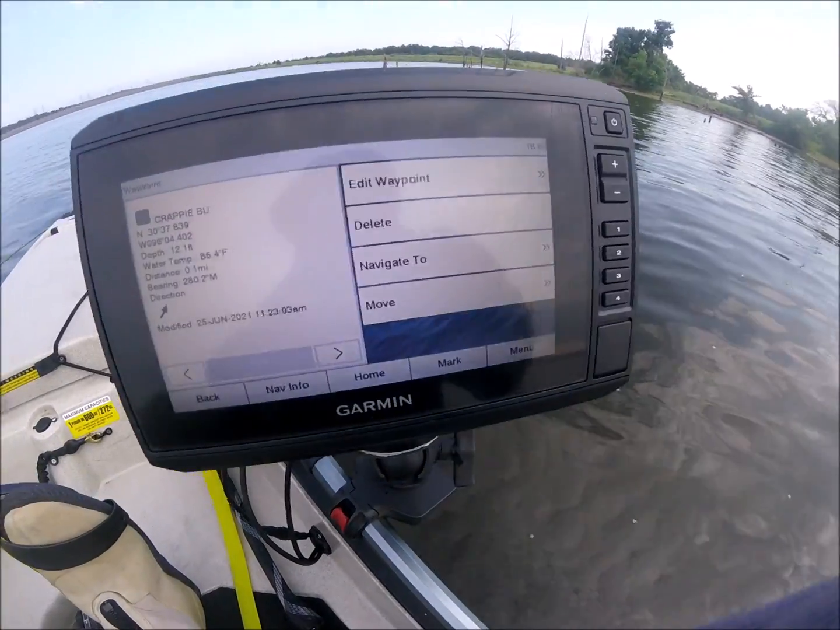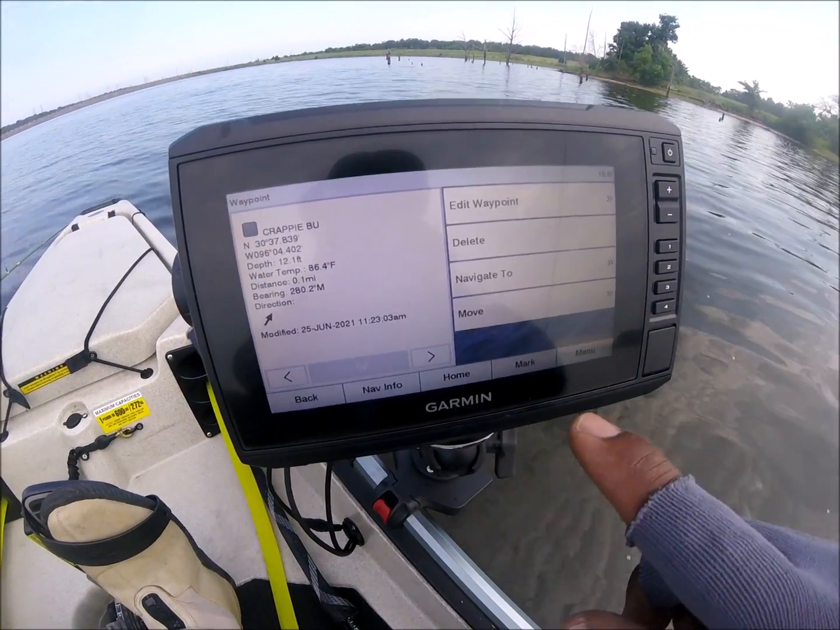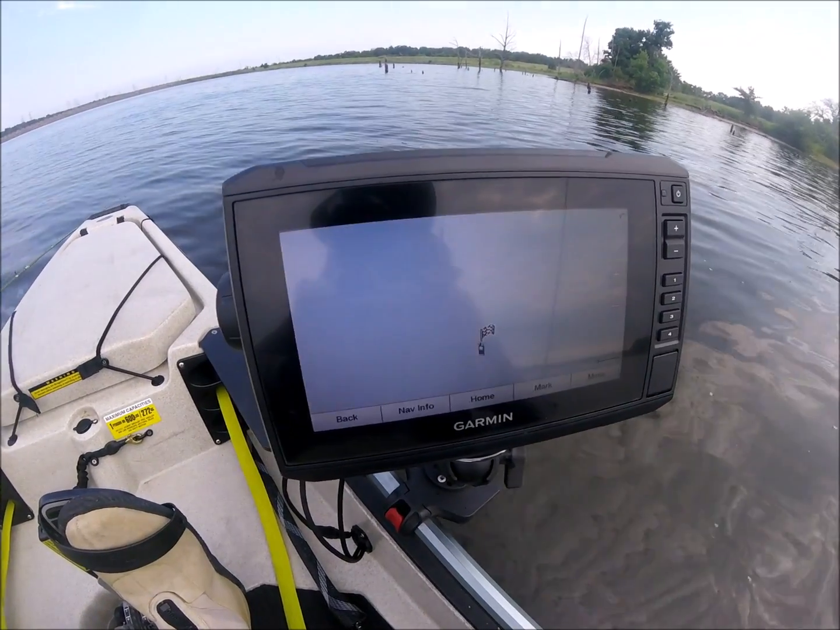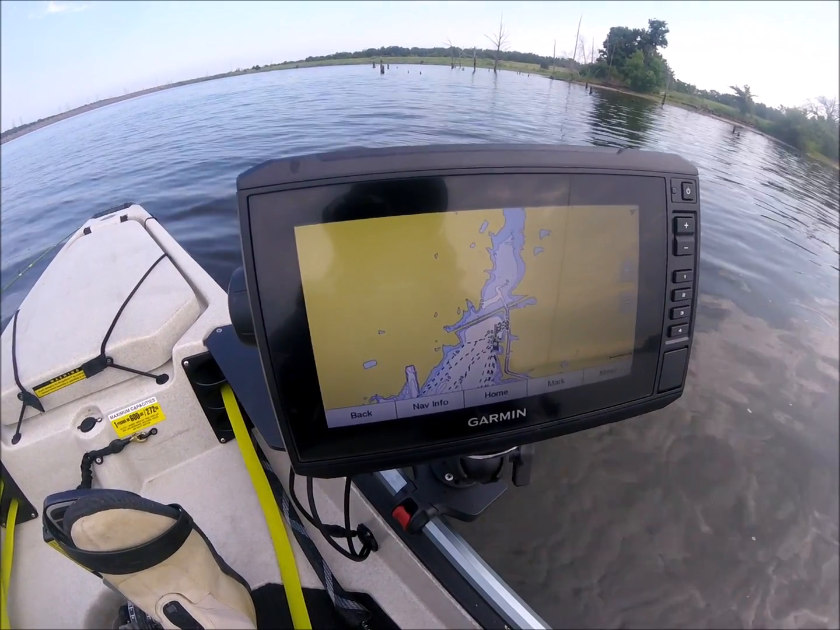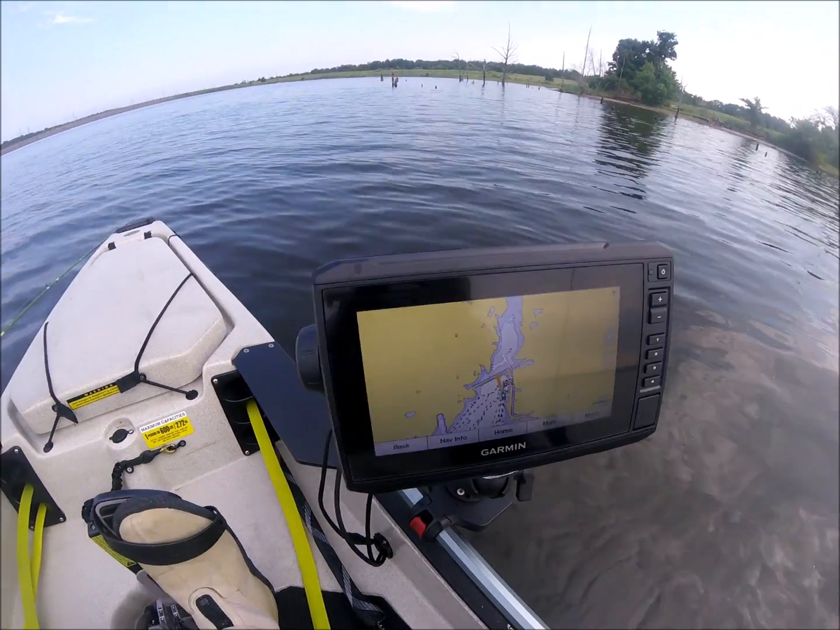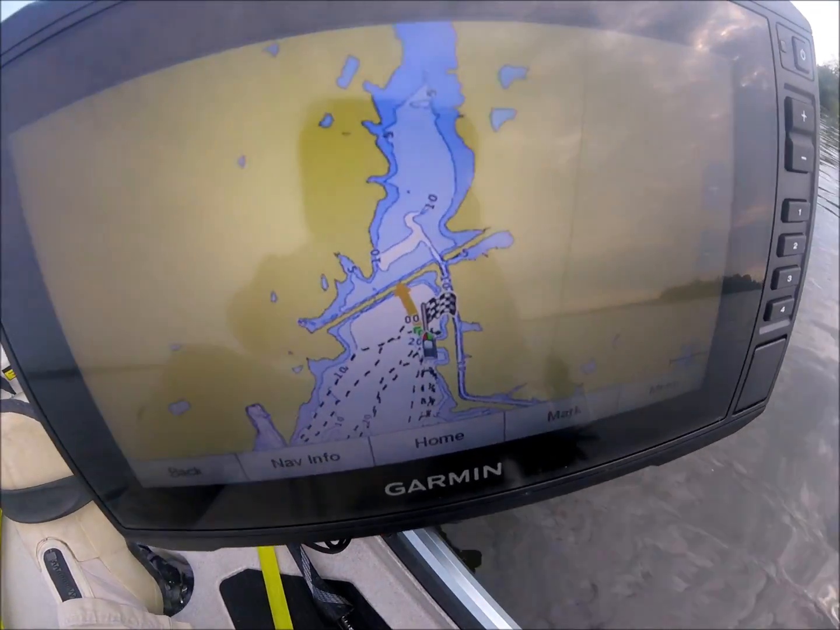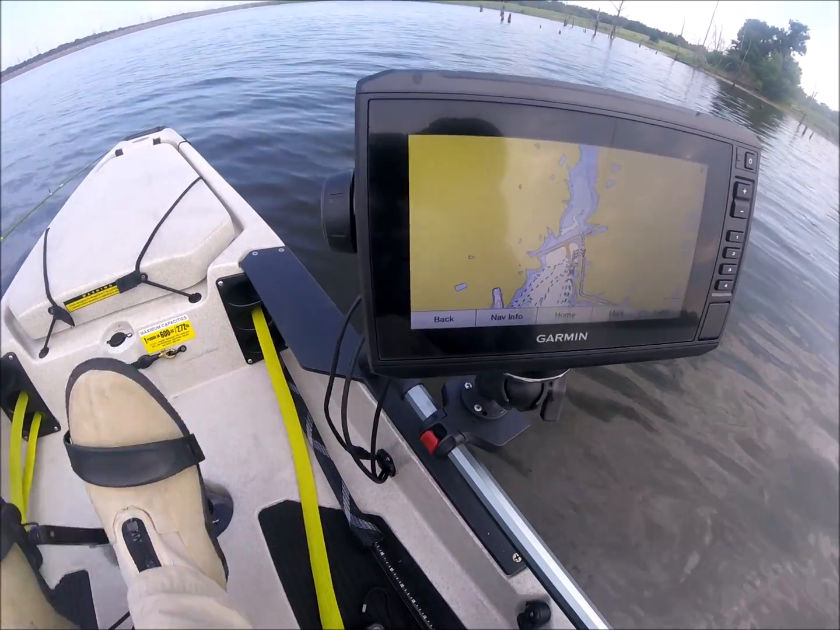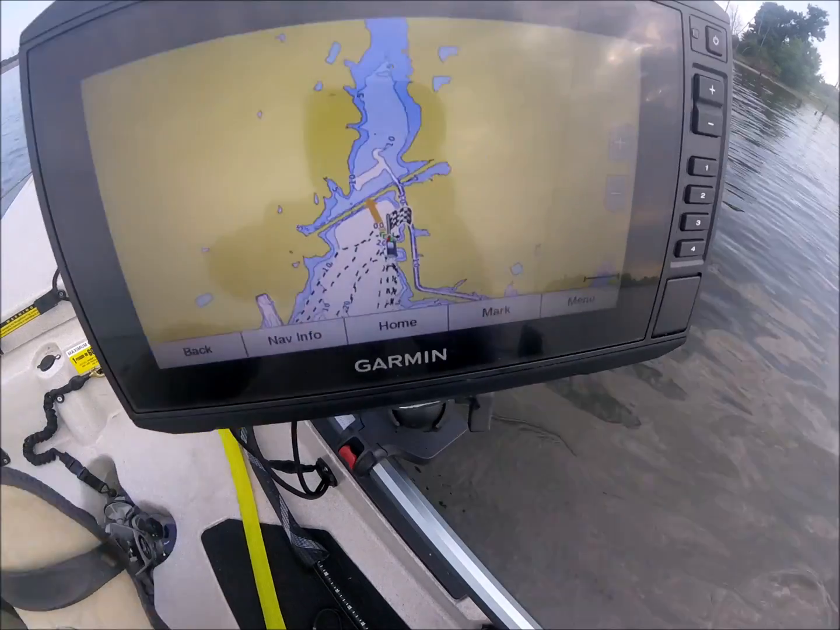I'm able to navigate to where I need to go. All I got to do is navigate to and go to, and then it'll drive me over to my way point, which is a brush pile. So I need to go in that direction. You guys can see that. So let me head towards that direction and see if I can find it.